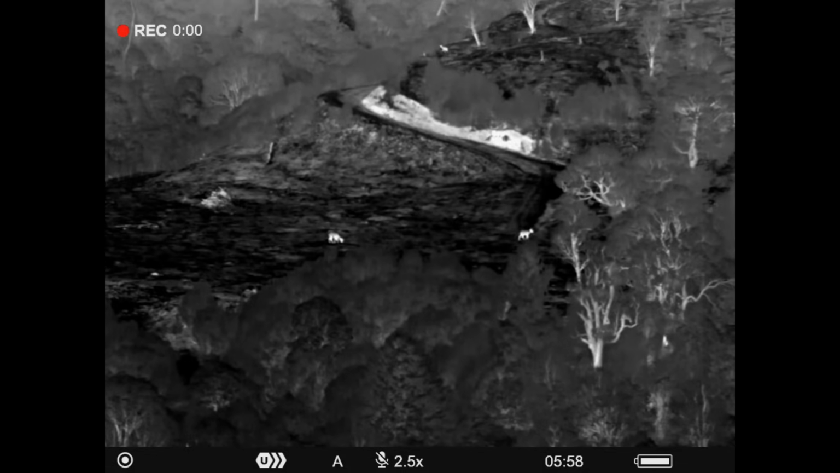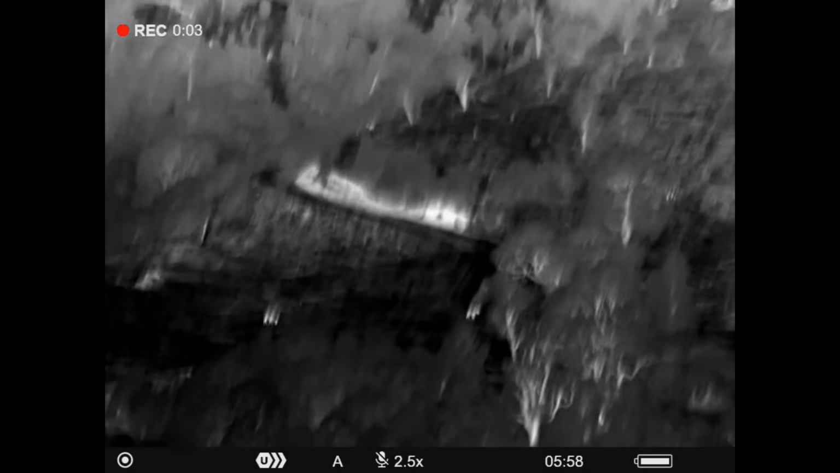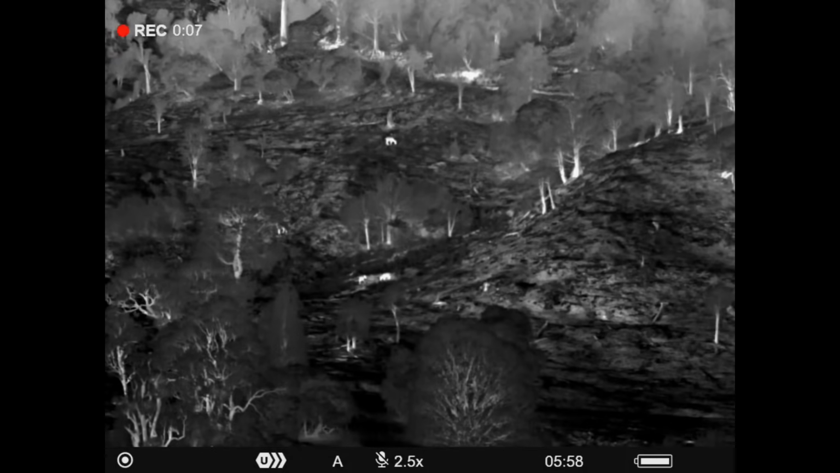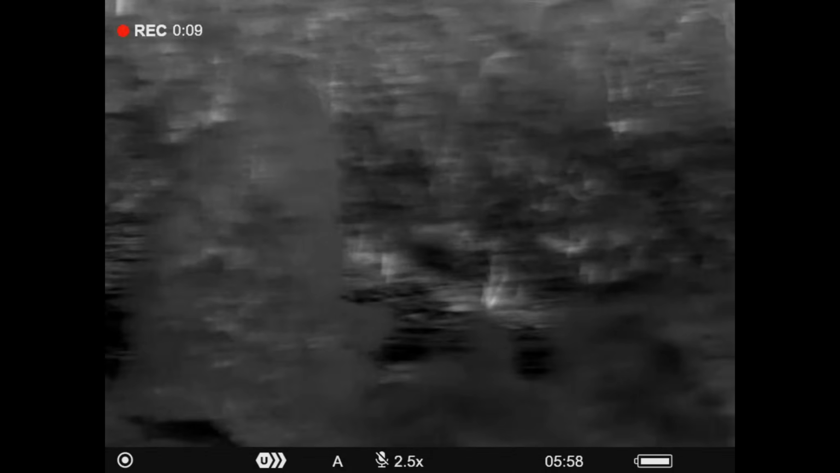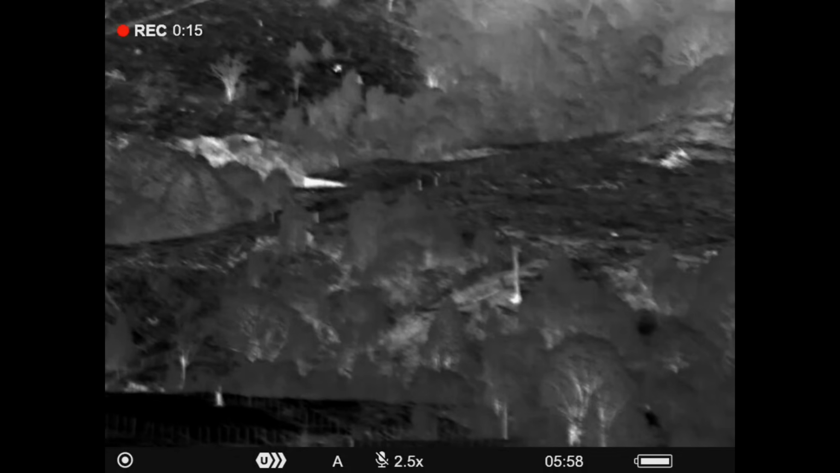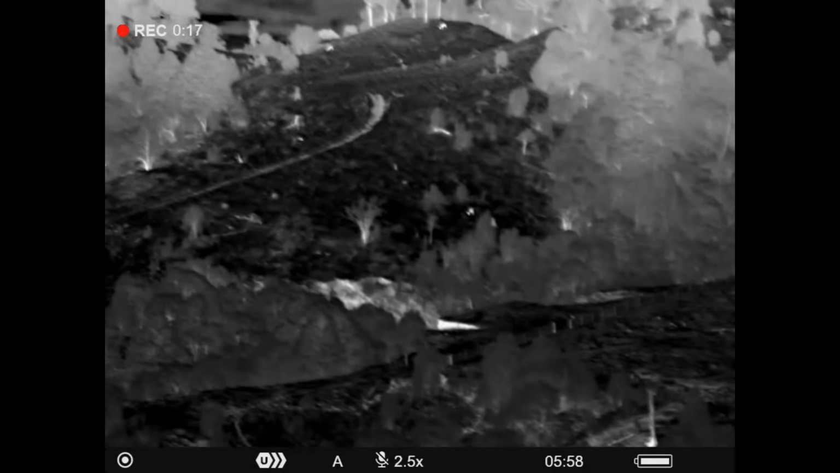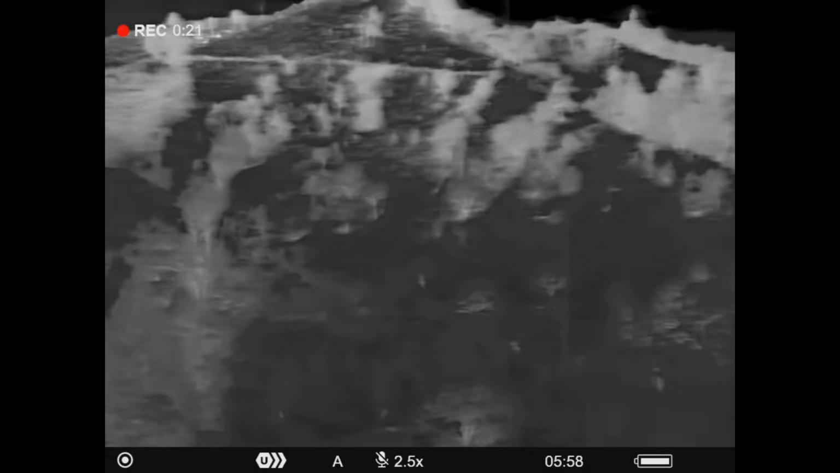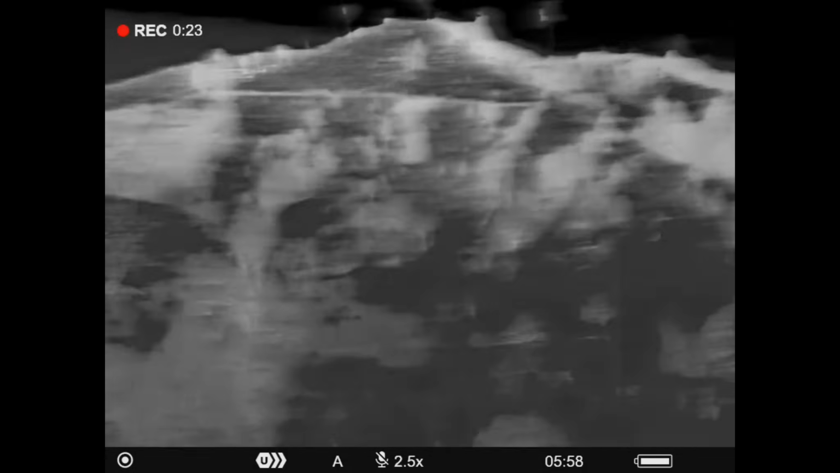These thermals are about as good as you will find on the market at the moment, and it didn't take long for Noah to pick out some animals grazing out in the pasture. As you can see, we've got it set up so the deer light up white, but you will also notice that some of the tree trunks that are still warm from the day also show up as quite white. So you need to take your time to pick out what's a deer and what's just a log or a rock or something else that's a bit warm.